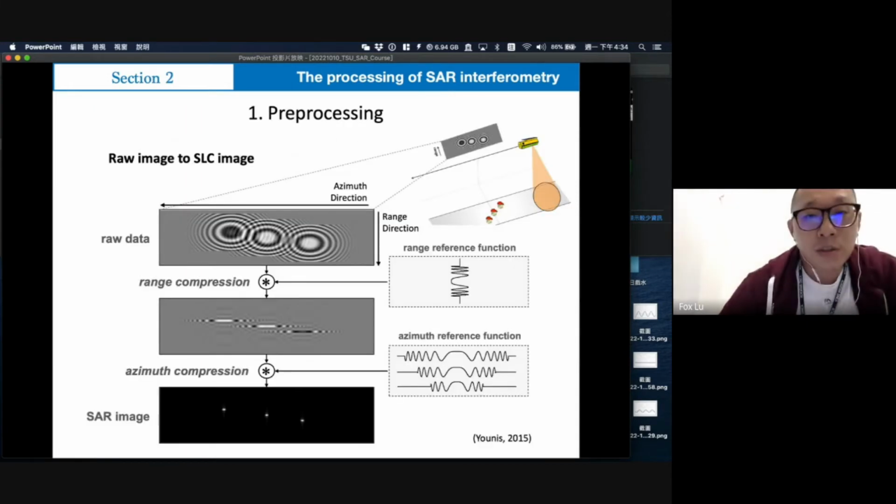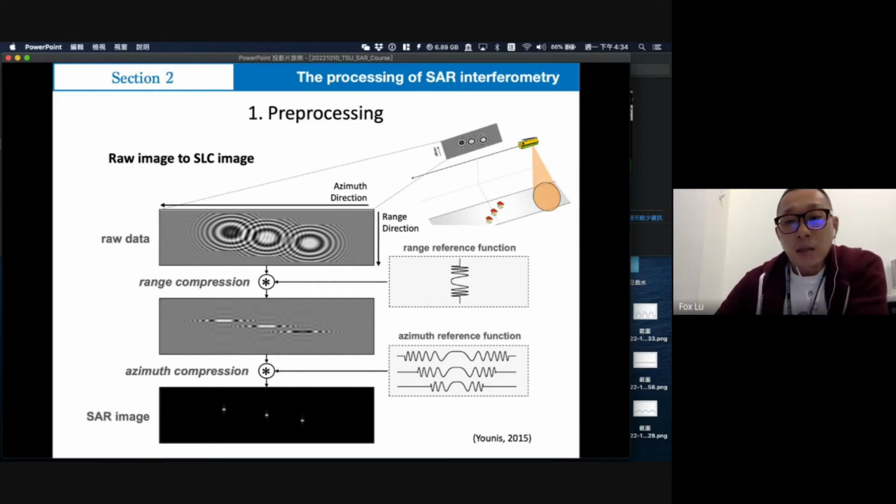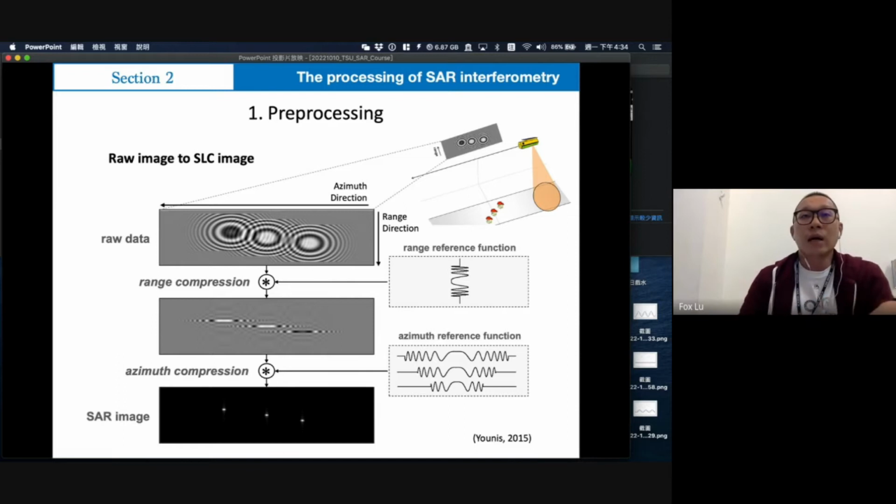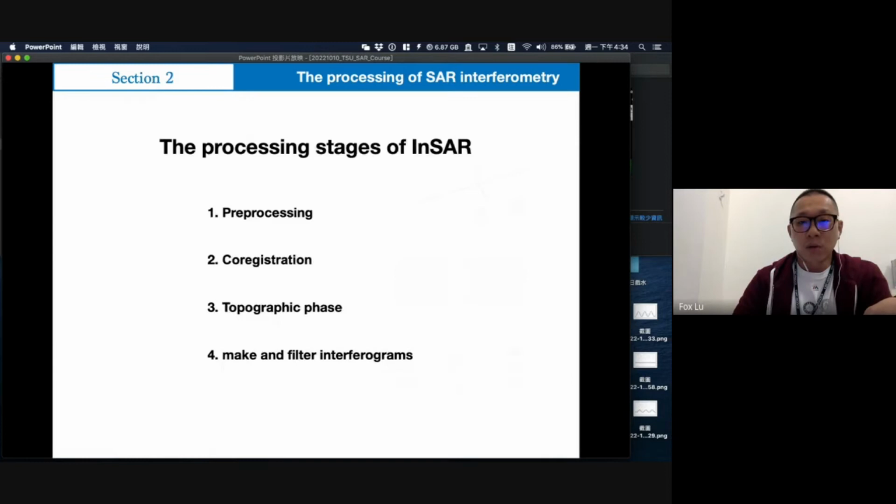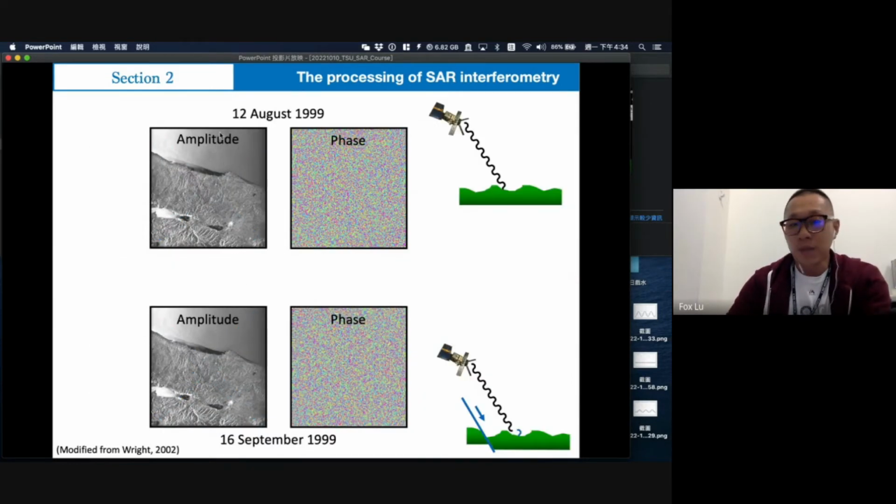Okay, the first is pre-processing. Right now, I believe if you have any experience processing Sentinel-1 images, you will find the image looks like this amplitude image.